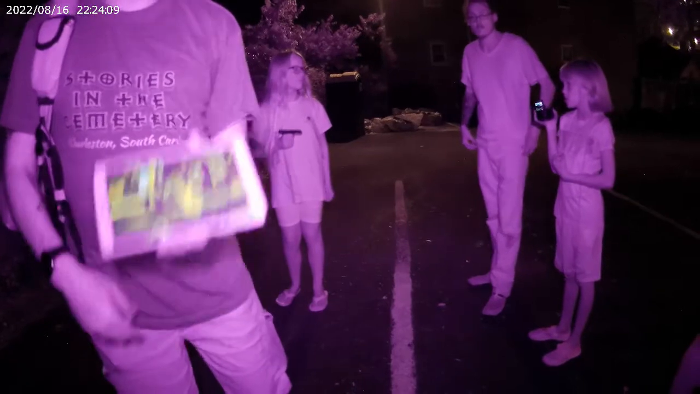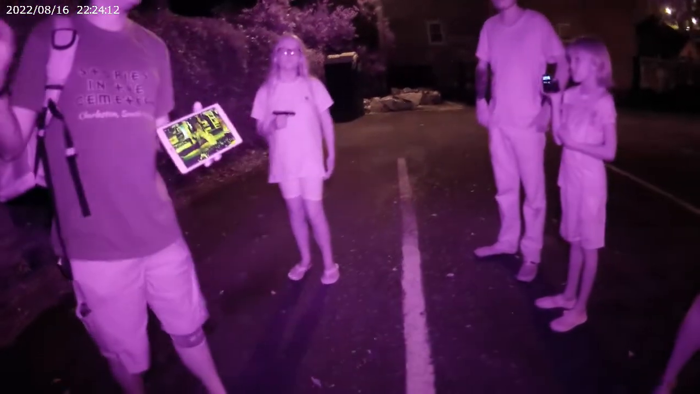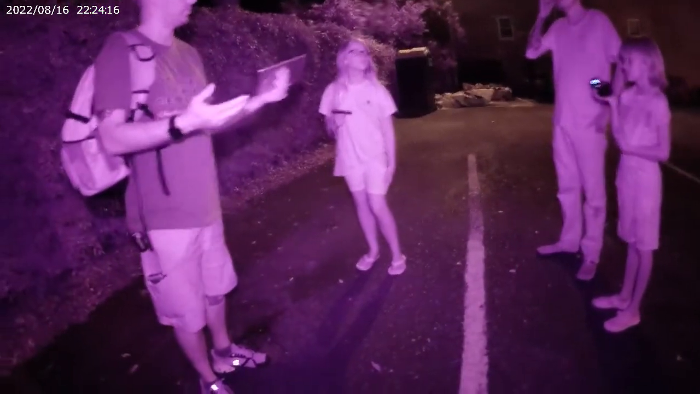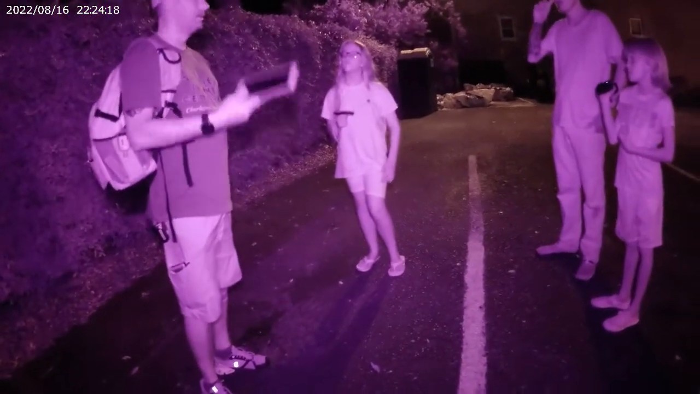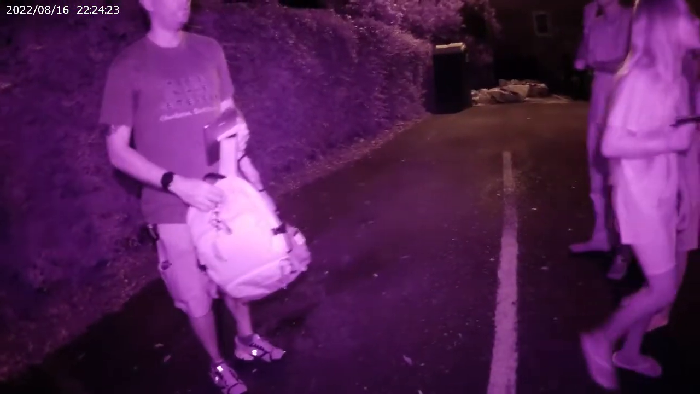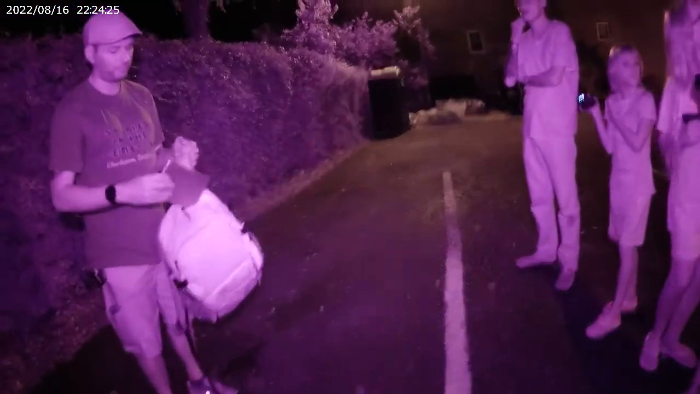So, again, this is why every ghost tour goes over there. They make it this big, long, elaborate thing. It just doesn't need to be, because it is what it is. It's a photograph. Let's talk about it. And then they tell their guests to take pictures over there. So you guys have a bunch of crazy cameras.